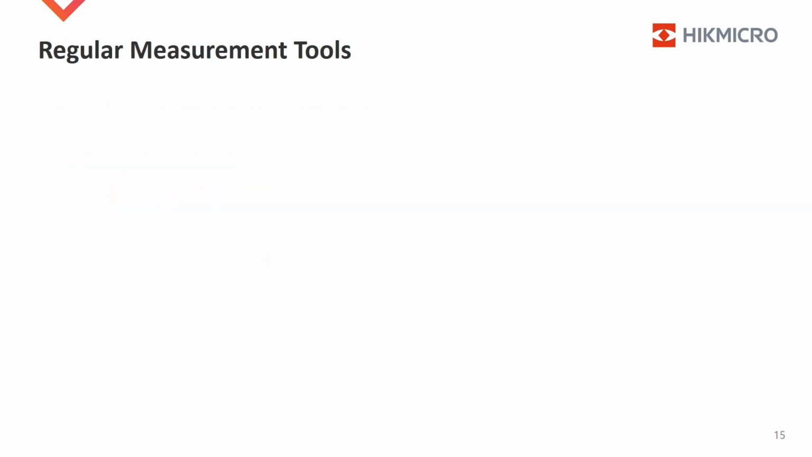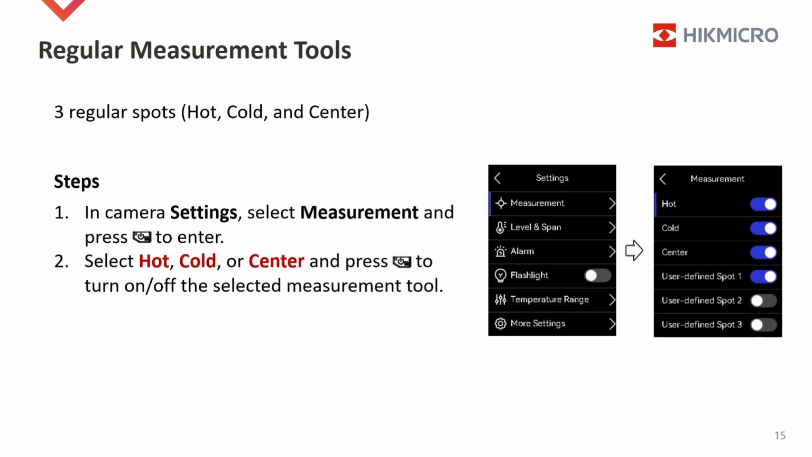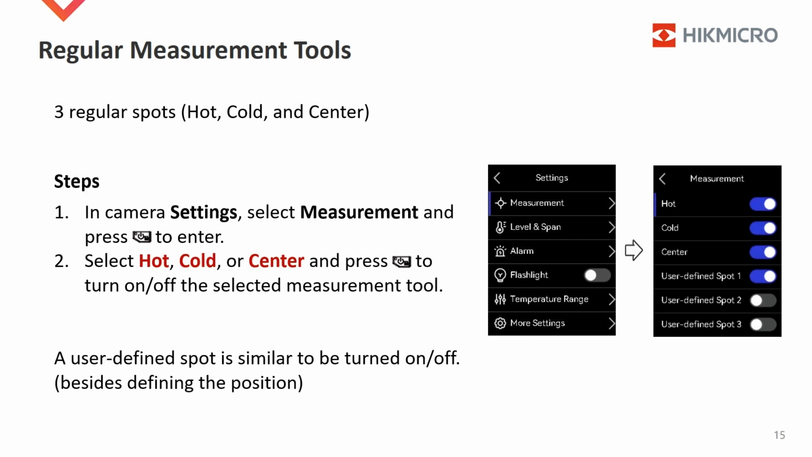For the 3 regular spot measurement tools, the following steps can turn them on or off. In camera settings, select measurement and press the power button to enter the submenu. Select hot, cold, or center and press the power button to turn on or off the selected measurement tool. A user-defined spot is a similar case, while the user needs to define the tool's position.